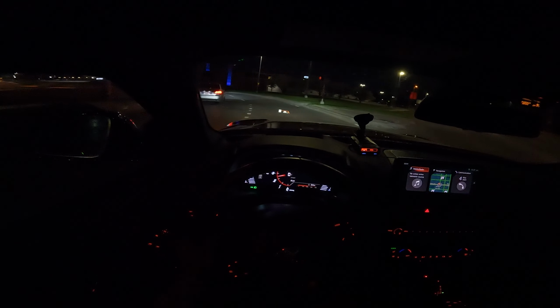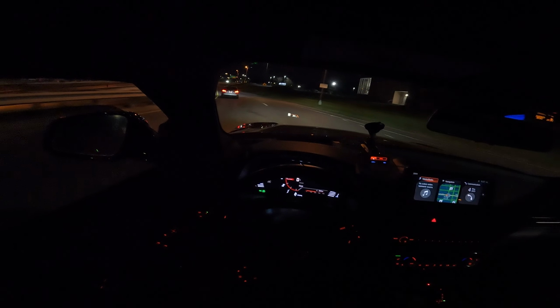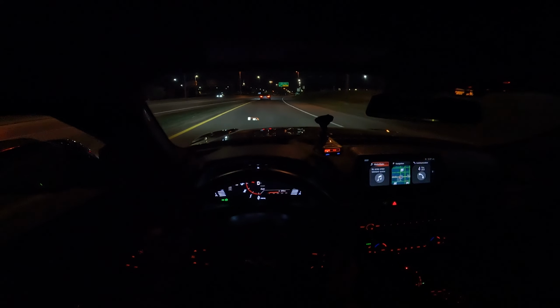This guy seems to kind of want to get out front there a little bit. This ain't the best on-ramp to really try to gun it, so it doesn't bother me.